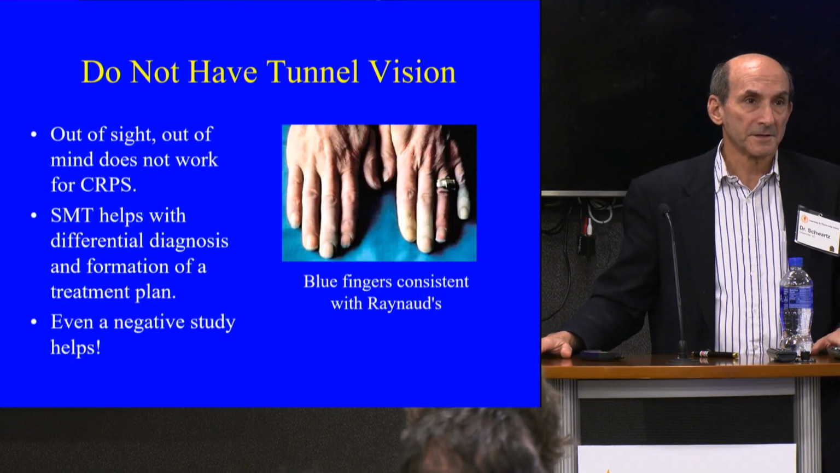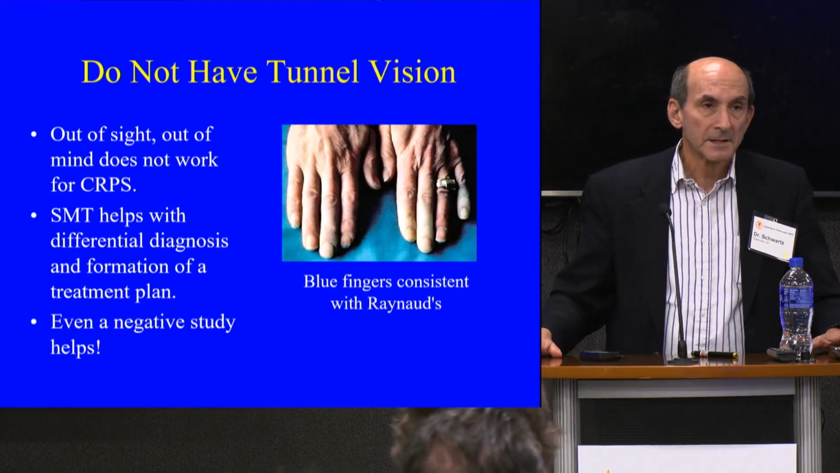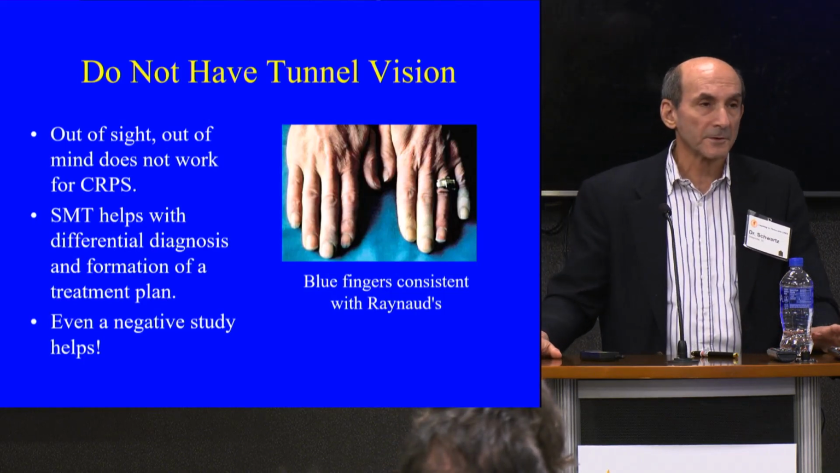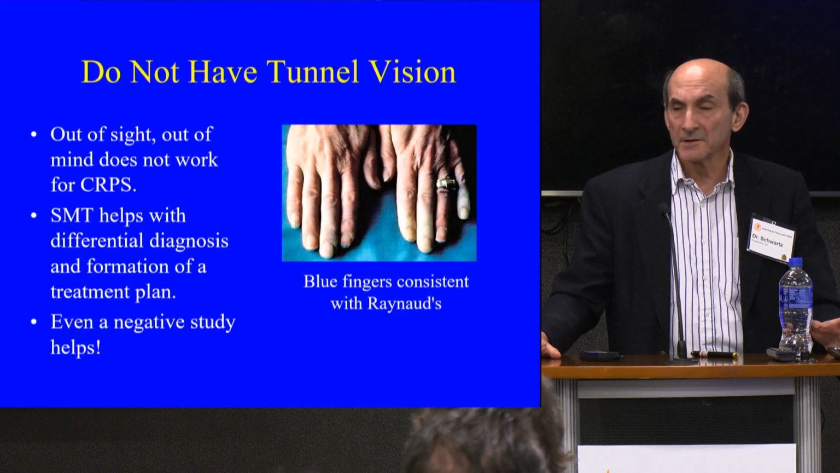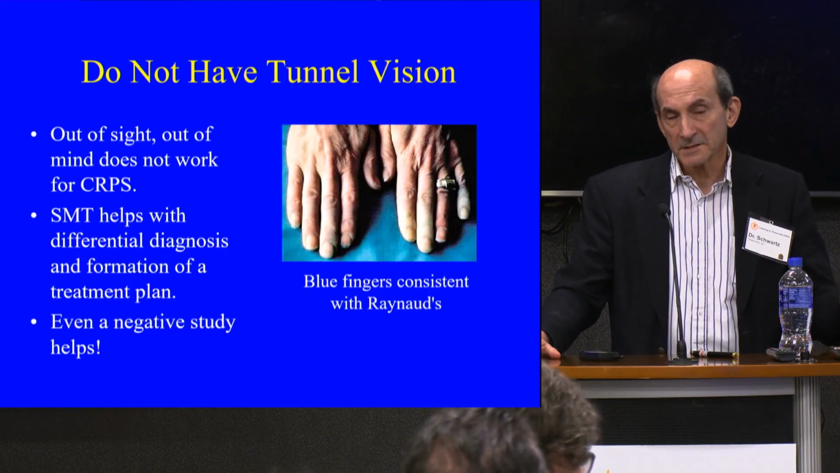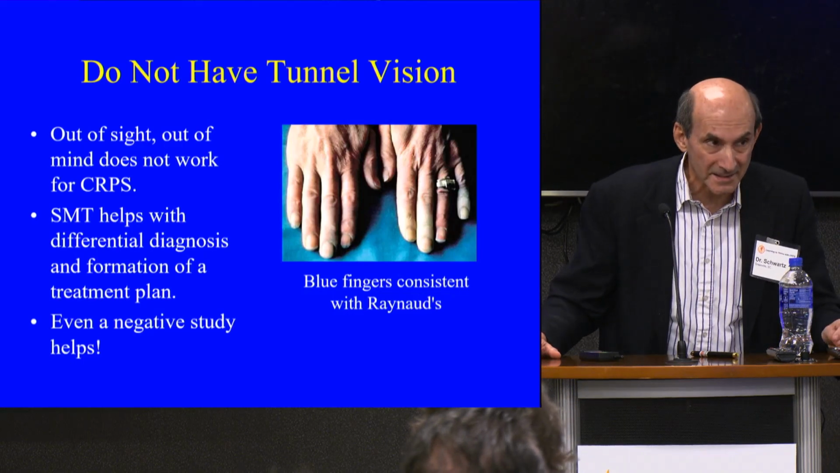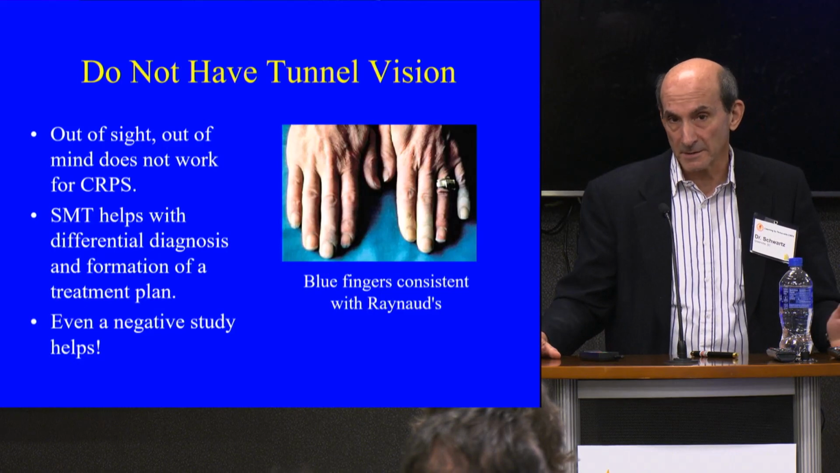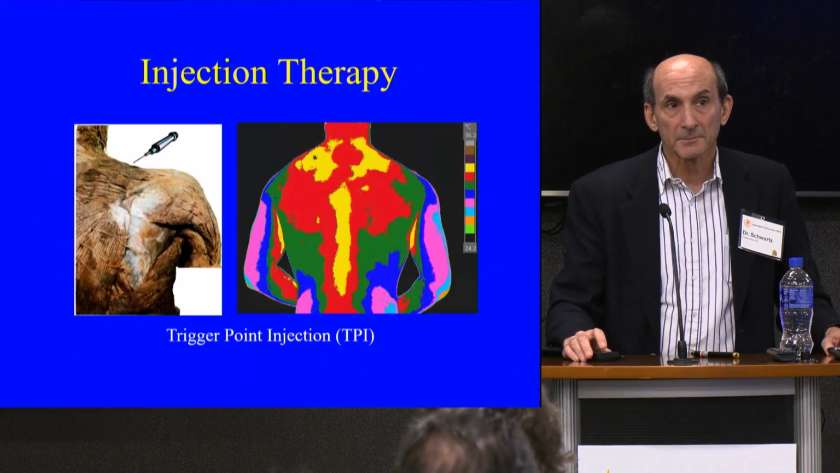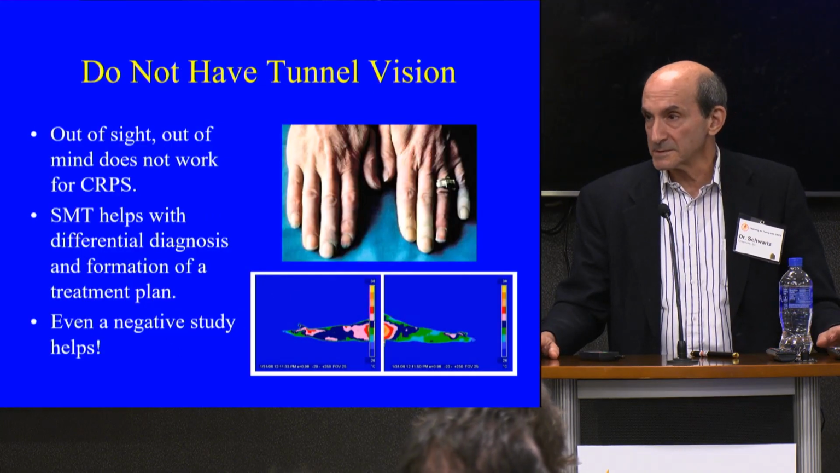Don't have tunnel vision. Out of sight, out of mind does not work in patients with CRPS. Scientific medical thermology helps with differential diagnosis and the formulation of a treatment plan. And even a negative study helps because it helps you go in a different direction. In this case, the doctor would typically look at it. They would see blue fingers. They'd say, oh, that's just vasospastic disease called Raynaud's, which is a dysautonomia, and they would just not go any farther and treat it. But if they had done thermal imaging, they would have seen that it tracks all the way up the arm. This is not just Raynaud's.